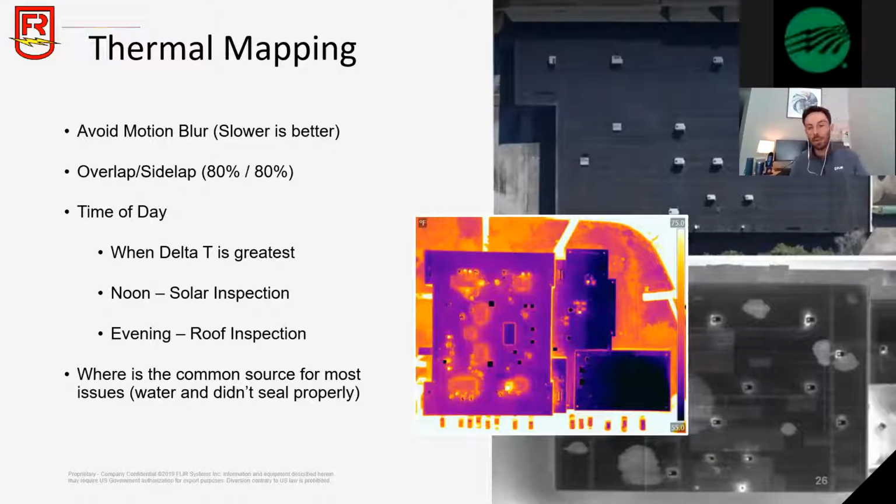And most importantly is flying low and slow. We do not want to fly high and fast because you will get motion blur. So make sure that you're flying nice and low and slow with a high level of overlap and side lap, minimum of 80-80. Time of day depends really on what your use case is. For solar panel inspection, you're going to want to fly at high noon. However, for roof inspection, for example, you're going to want to fly 30 minutes after sunset. So depending on your use case, that will determine when you want to fly.